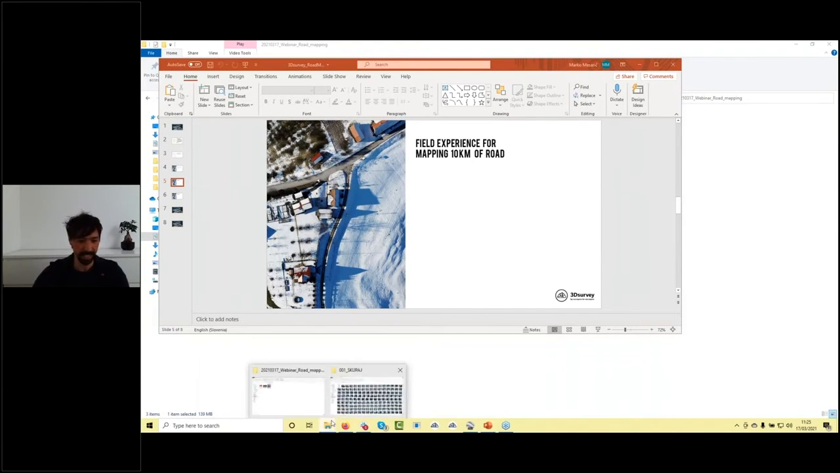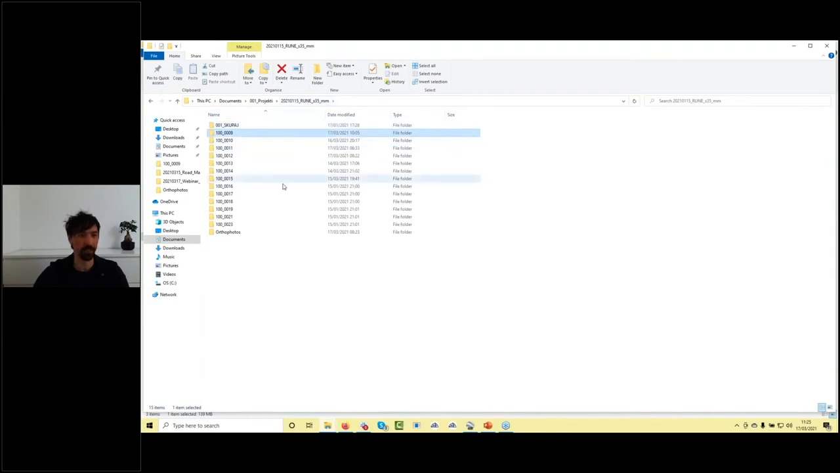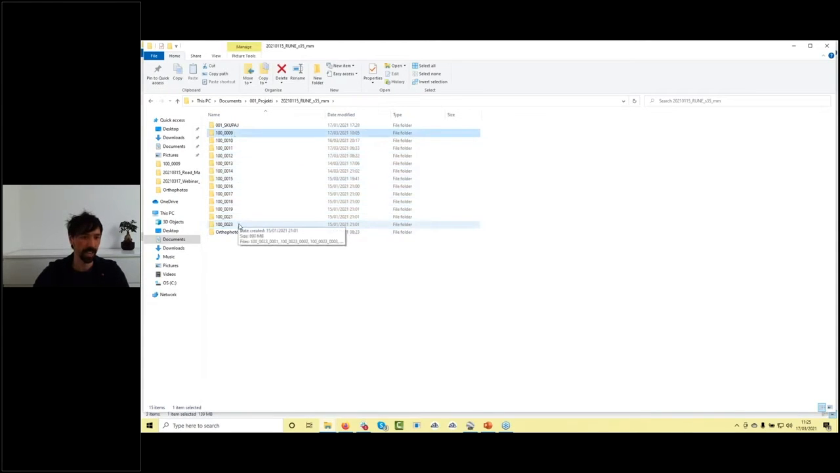We are back in the office, and when we copy the images from the drone, it looks like so. As you saw in my video presentation, I split those kilometers into more segments, actually, in my case, 13 flights. The DJI Phantom RTK creates subfolders for each flight.